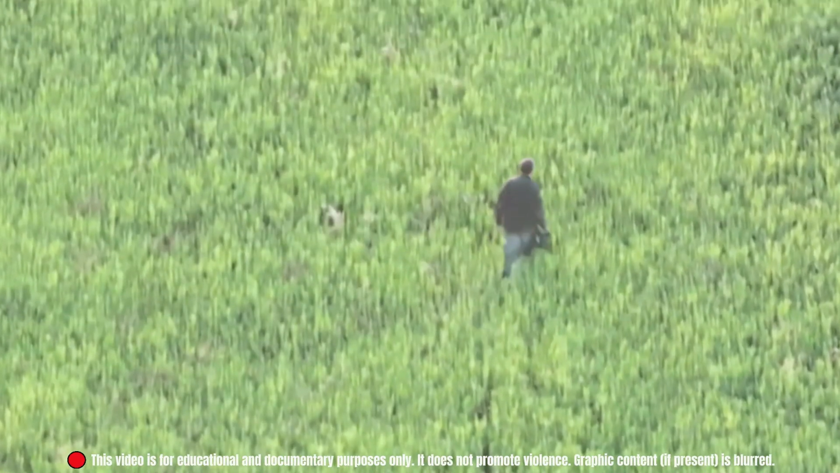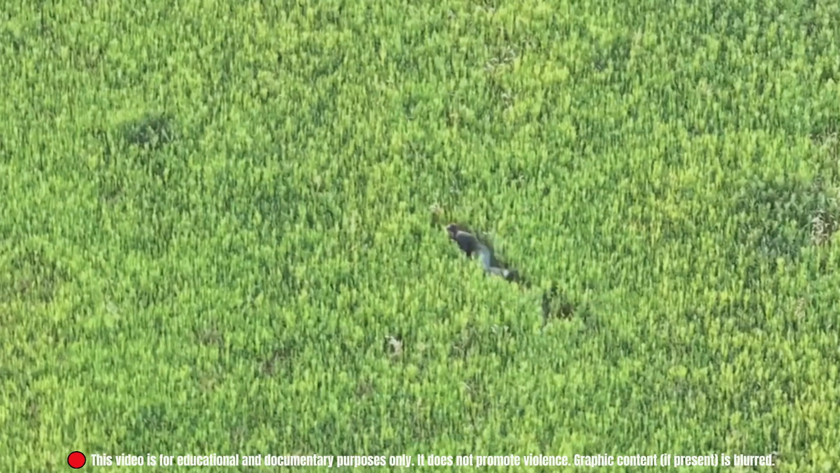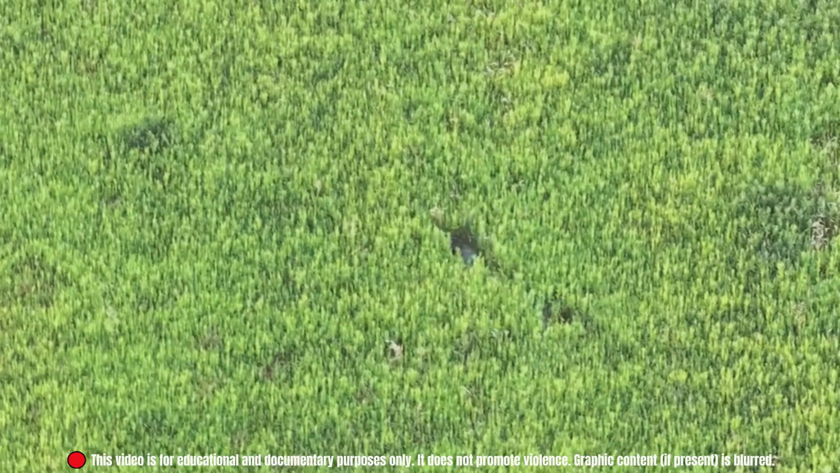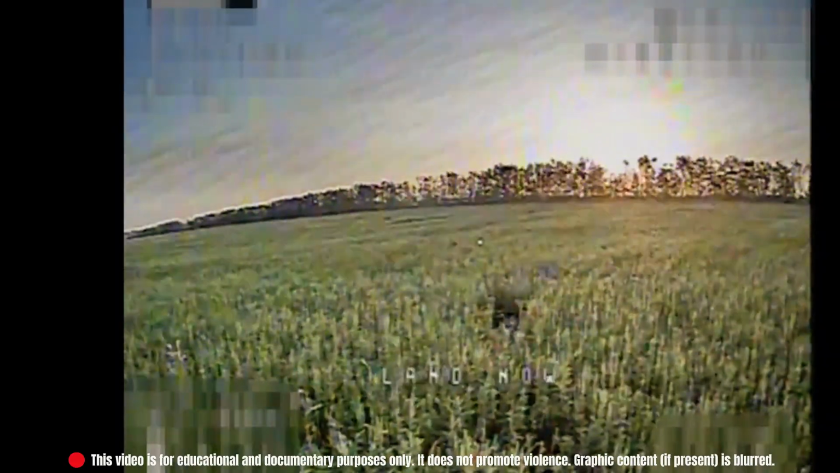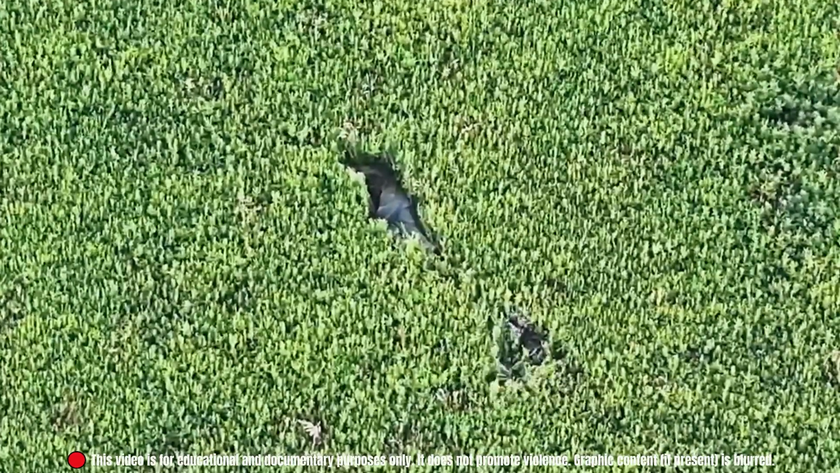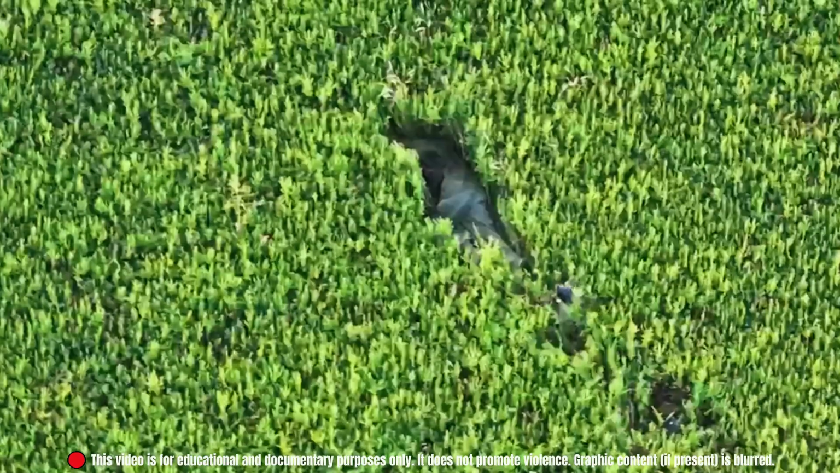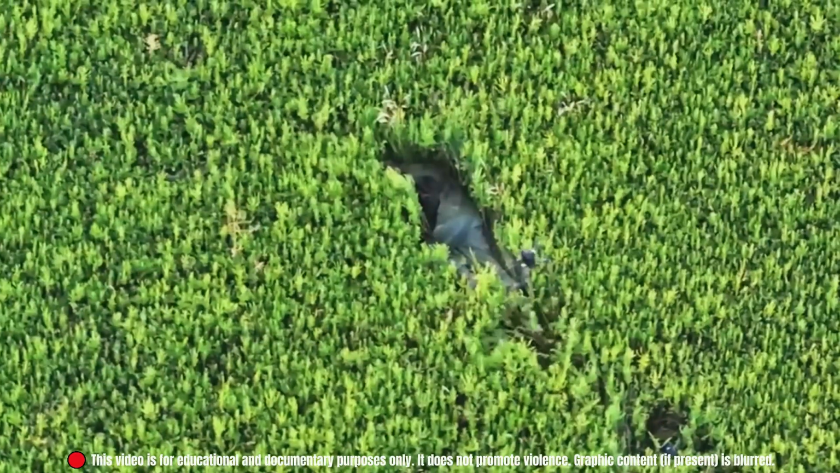Another soldier heard the blast. He jumped up and ran, then tripped, frozen in fear. He lay face down, motionless. A second drone approached from a different angle, moving slow and steady. It paused, then executed. The field returned to stillness. The heat signature vest never had a chance.